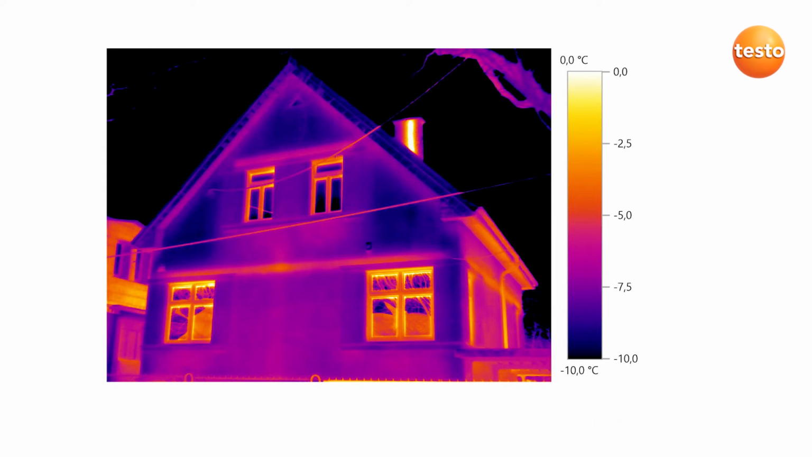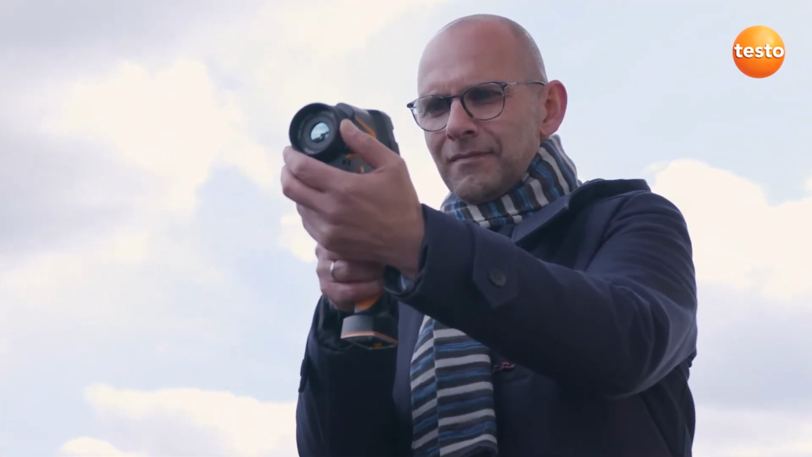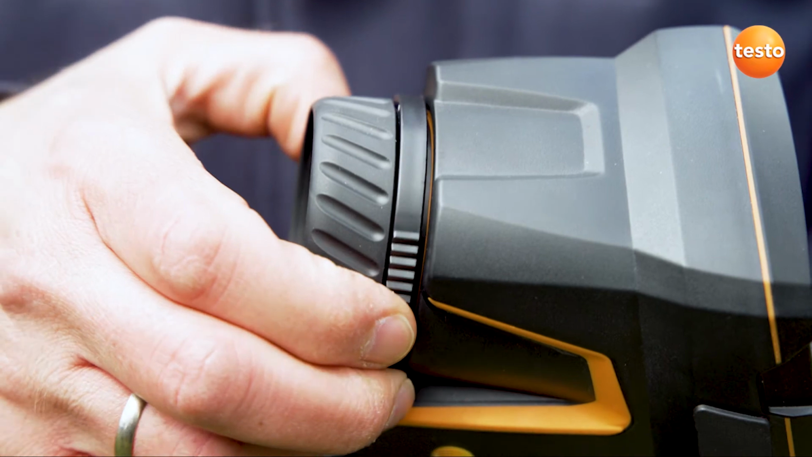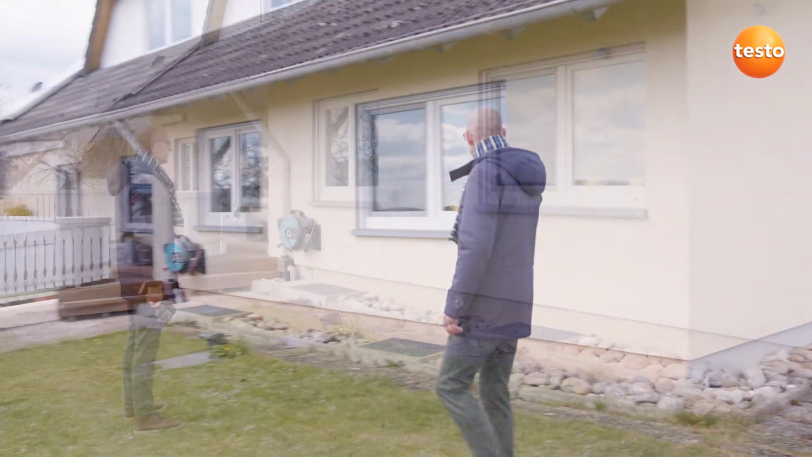The imager's manual focus ensures that a thermal image is always in sharp focus and that you don't miss any anomalies. And for more distant objects, simply switch to the telephoto lens. Professional building thermography is characterized by the fact that indoor and outdoor recordings are taken. We're going to start outside.